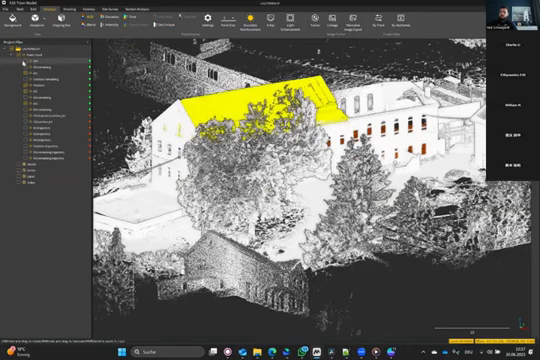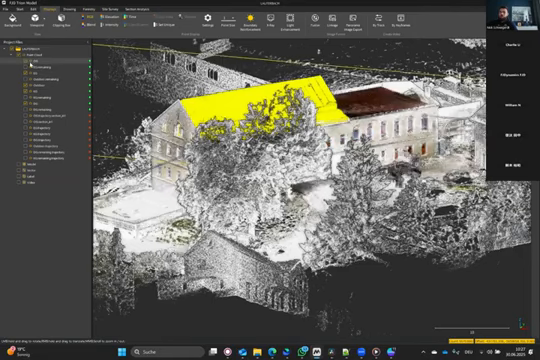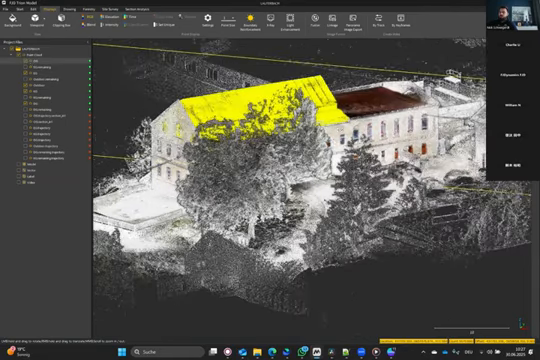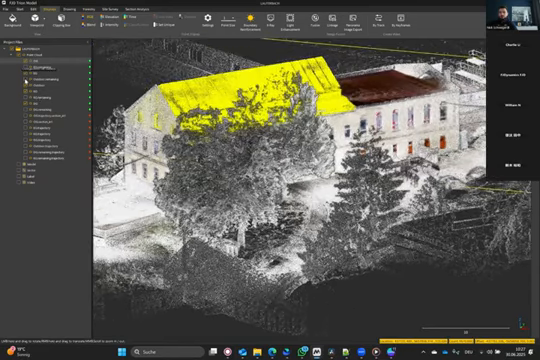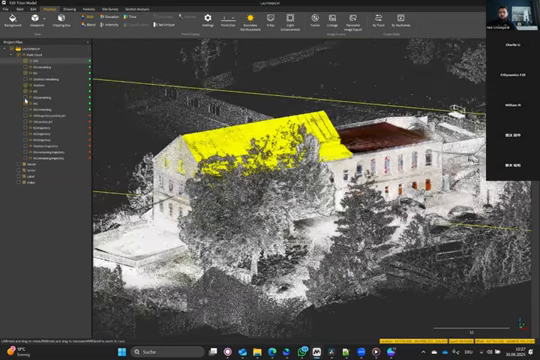I cropped some of the point clouds already. I will show you how I did it with the second floor. I left it for this webinar. And I will enable the remaining point clouds.